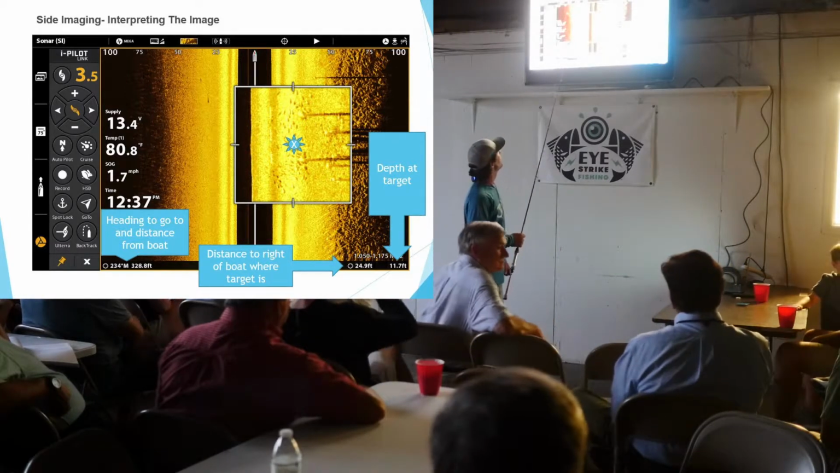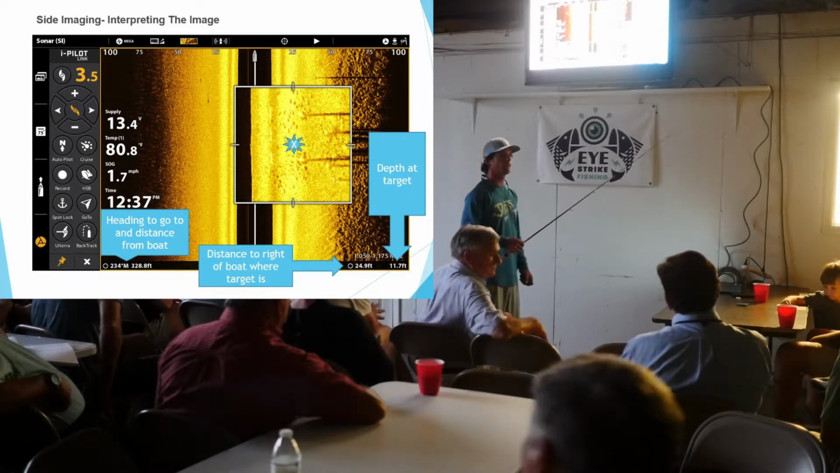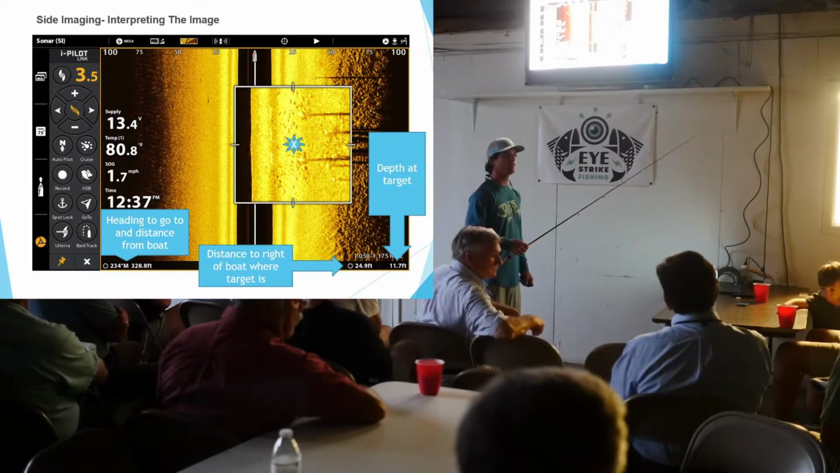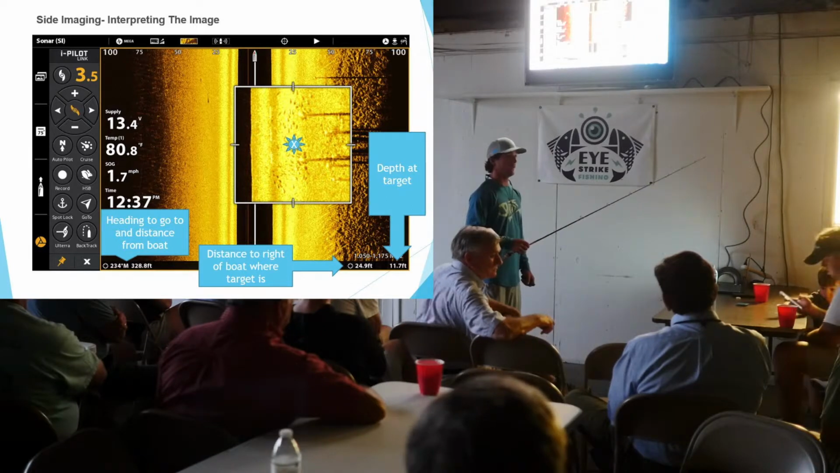When you say you basically just do a drive-by where you think the fish are going to be, or say you're in the jetties and you're rolling down the rocks, is it necessary usually to stop and zoom in and really take a look at it to see where the fish are?